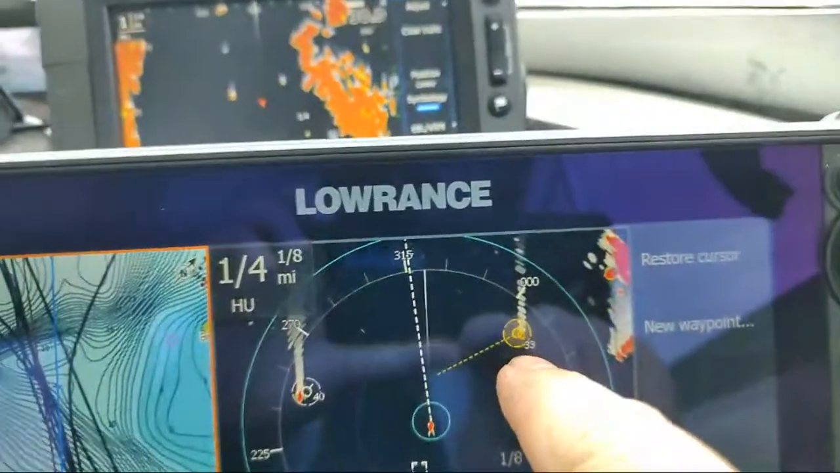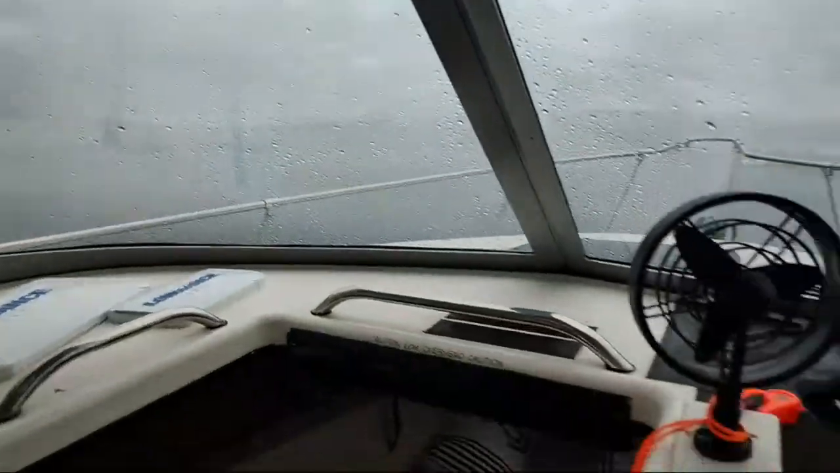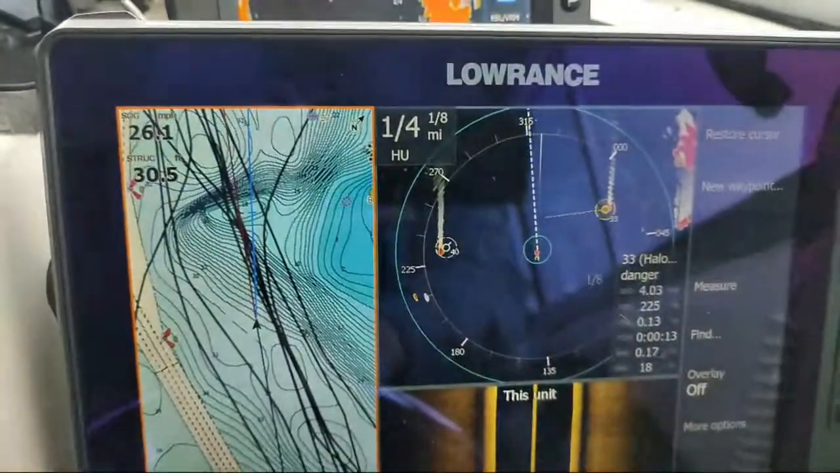The orange channel marker right there, that's this. Got a little buoy right over there, that's also picked up here.